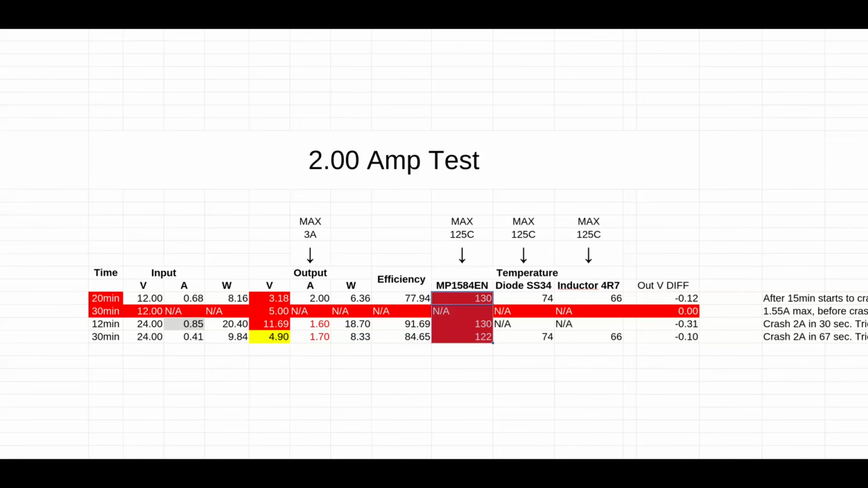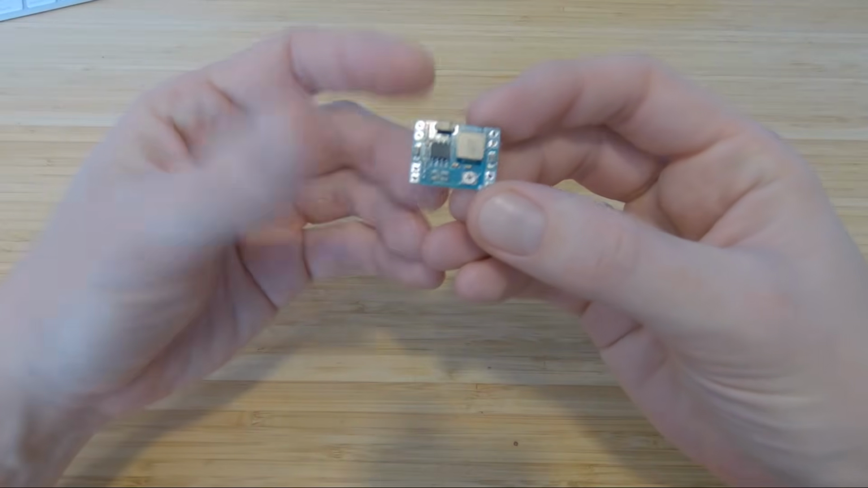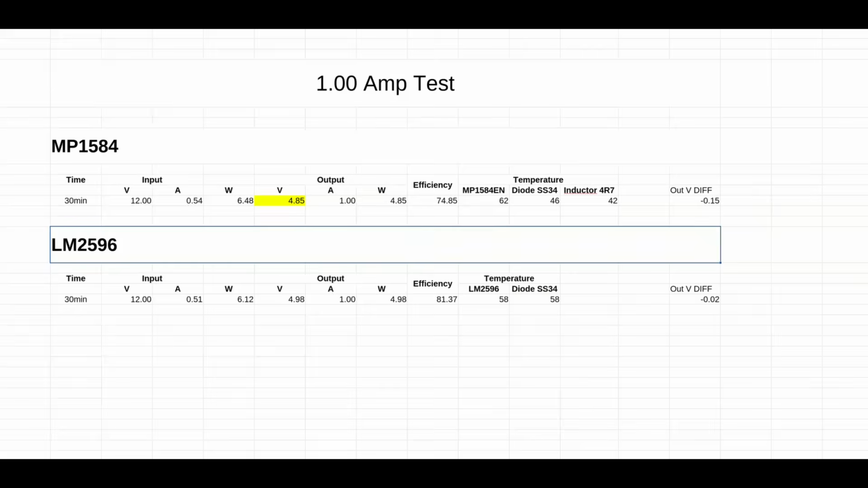I will not try to add a heatsink because heatsinks are different, and for the airflow, what fan do you use, and the enclosures are different. Most of the people buy these as is and use them as is.